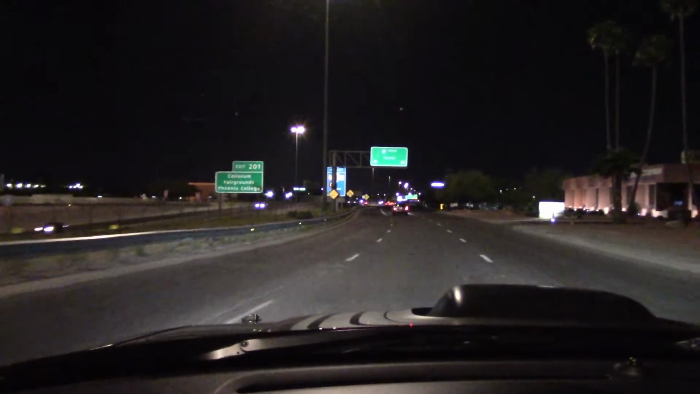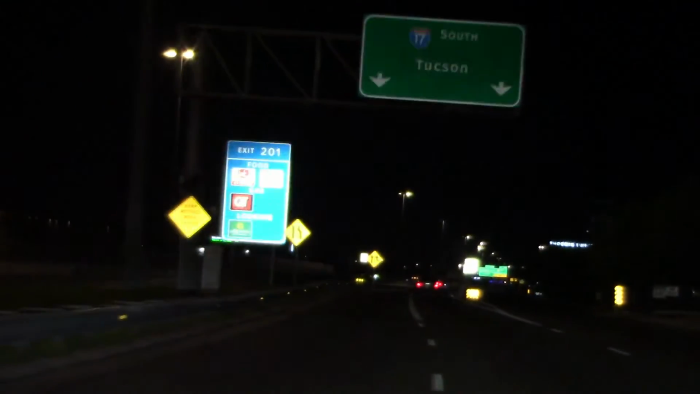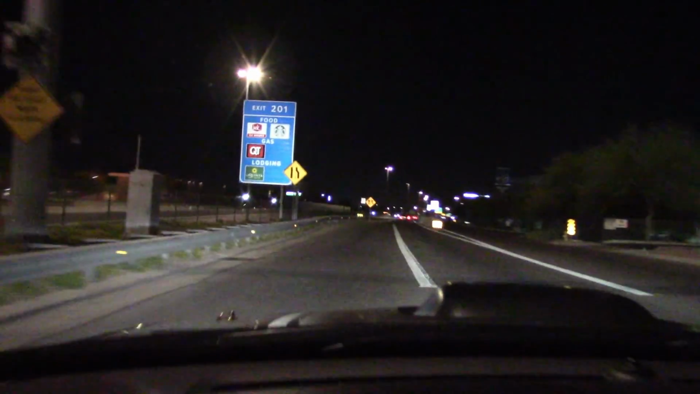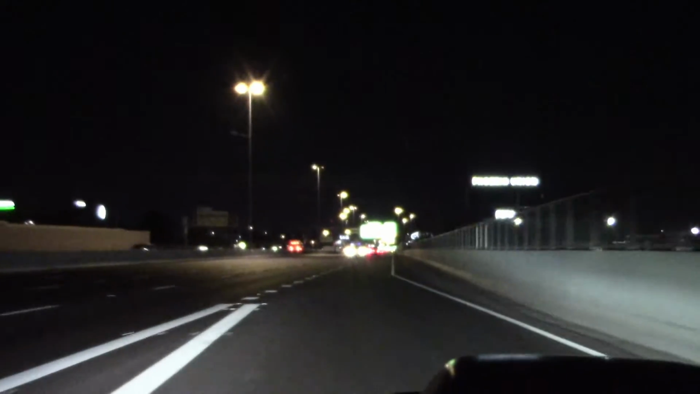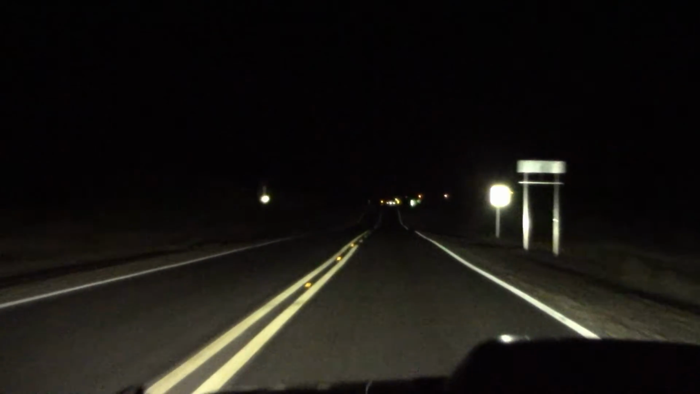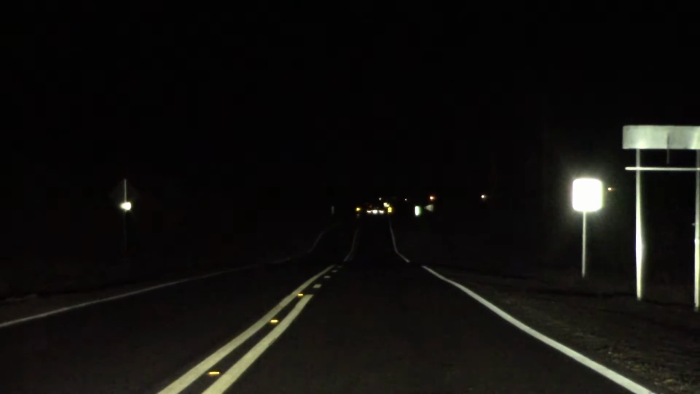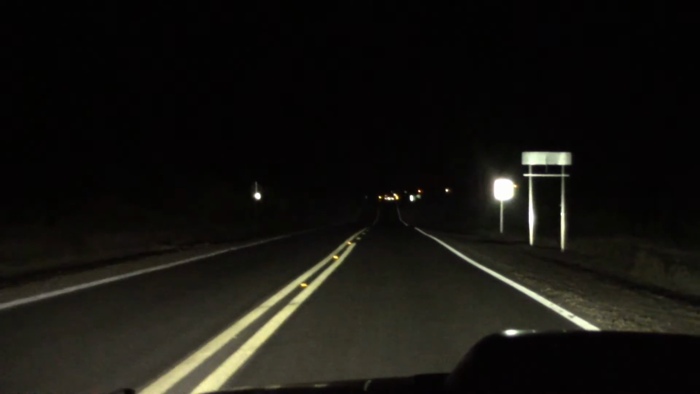So let's see if we can light up some signs. High beam. Low beam. Same thing at long distance. Yeah, it reaches way out there. Now we're out in the sticks, we can really get these headlights evaluated. Low beam, high beam, reaches out about half a mile. So let's do some more.